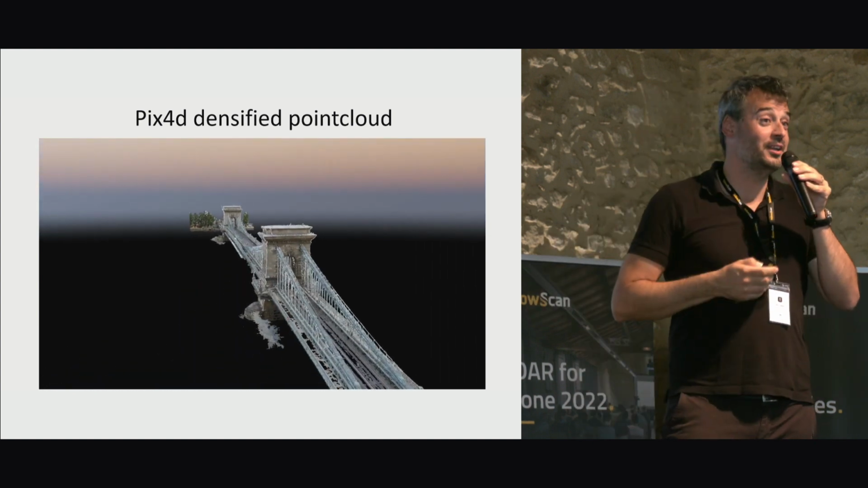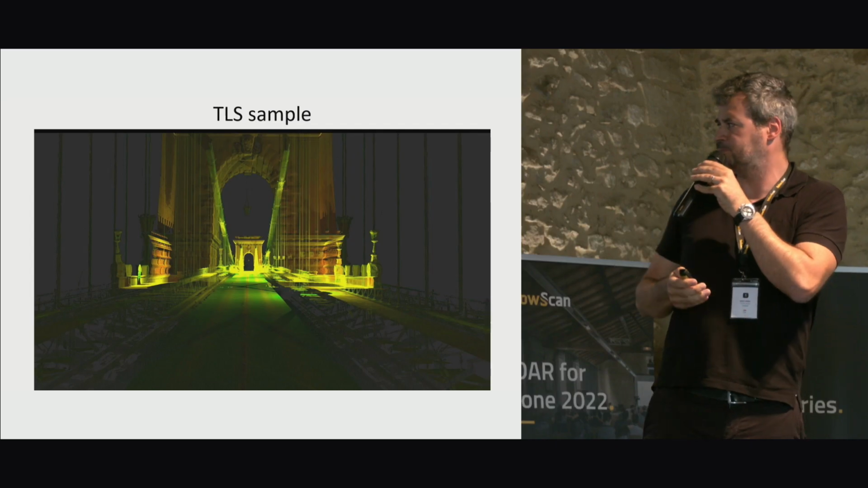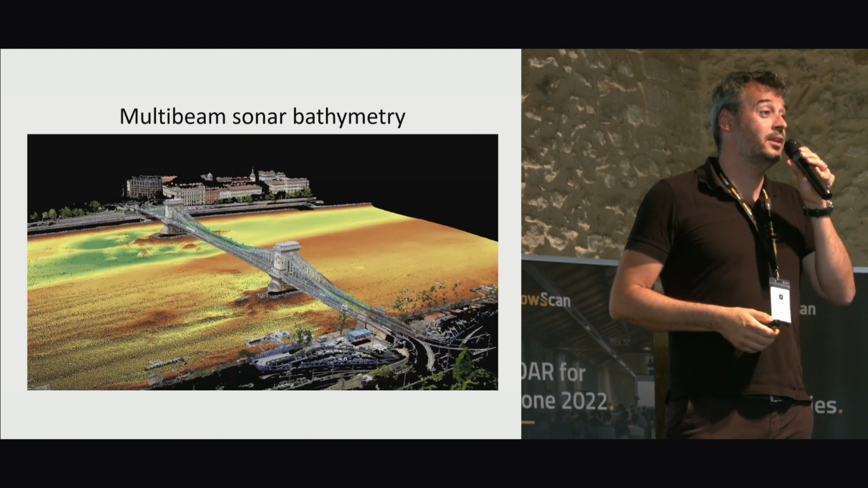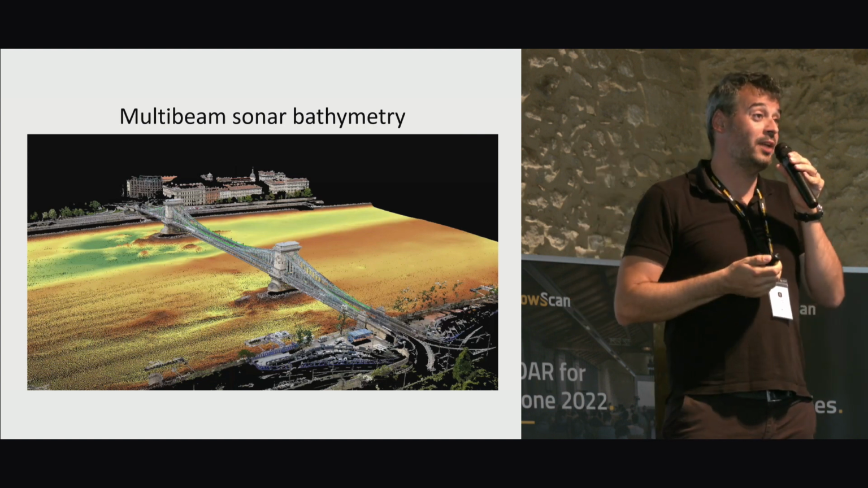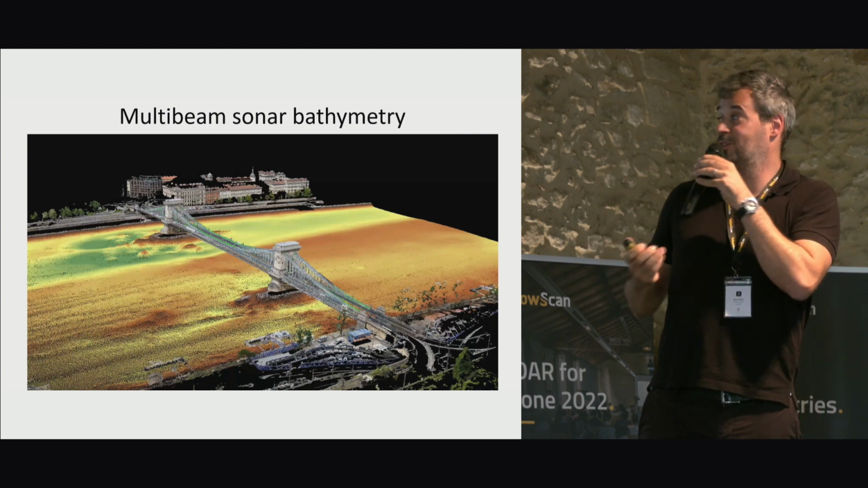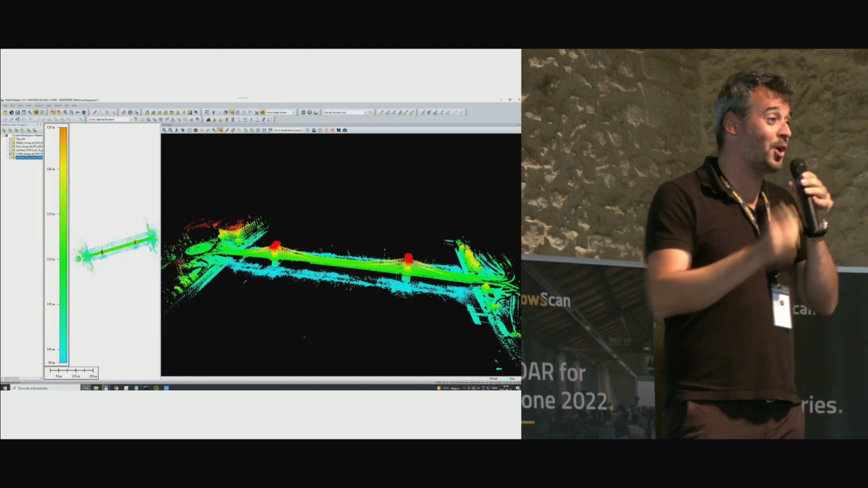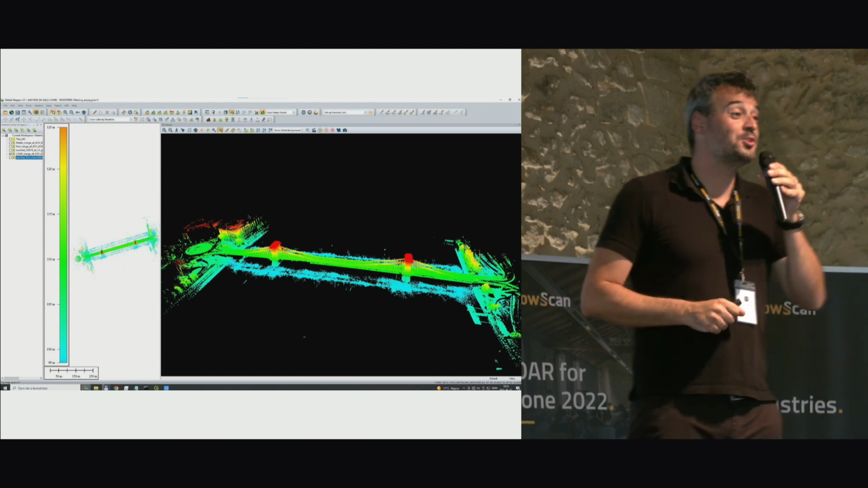Of course, we are here at a LiDAR conference, so we also sampled airborne LiDAR and also terrestrial LiDAR scans. And as I mentioned already, we also have the bathymetry multi-beam survey. So you want to put everything together, everything has to be consistent, same coordinate system, and then you could start making your model. So just for curiosity, what do you guess which survey is this?